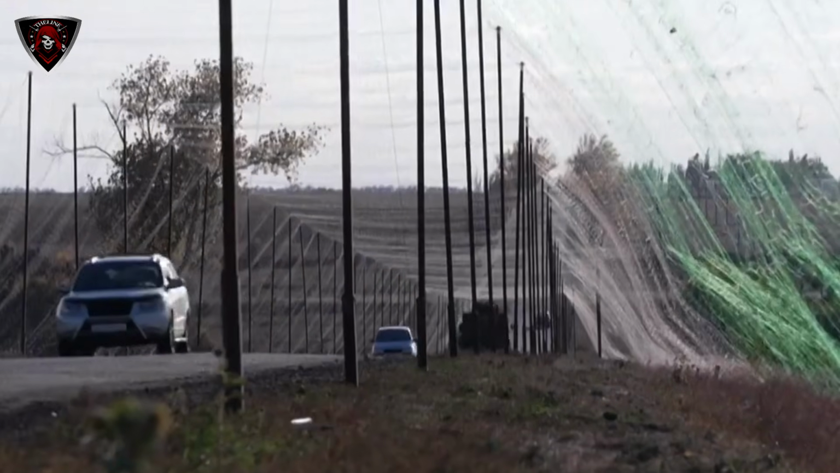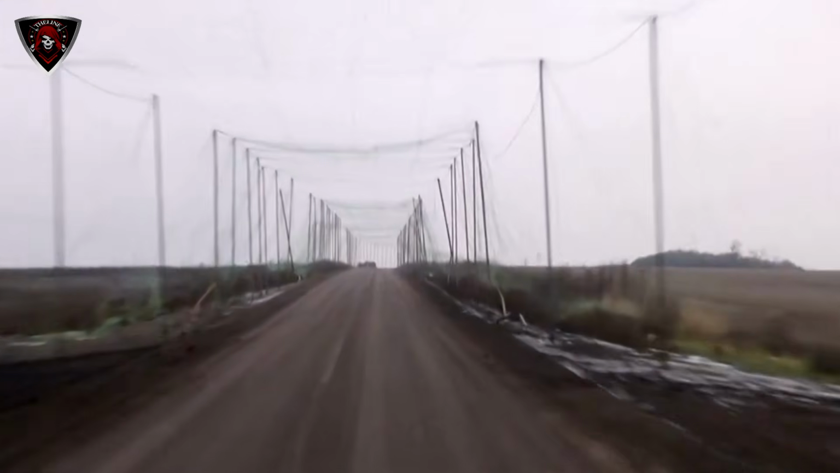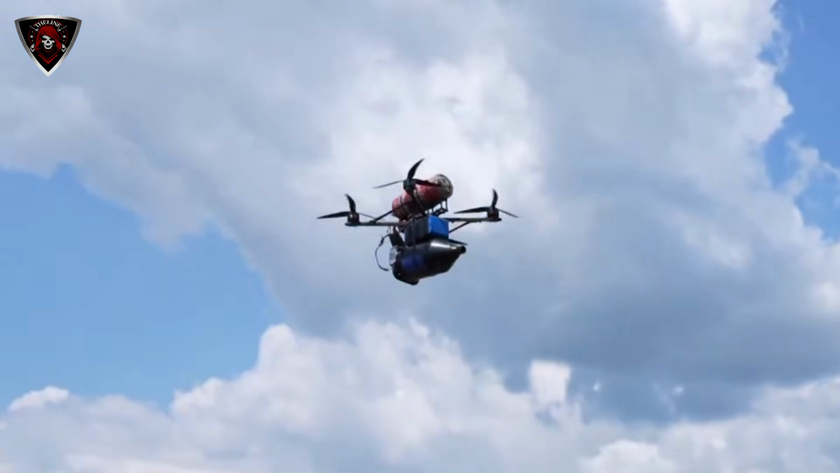Ukrainian President Volodymyr Zelensky recently touted his army's accomplishments, highlighting the major blows Kyiv has struck against Russia's war machine, including Operation Spiderweb, which saw 117 drones hit 41 of Moscow's aircraft.